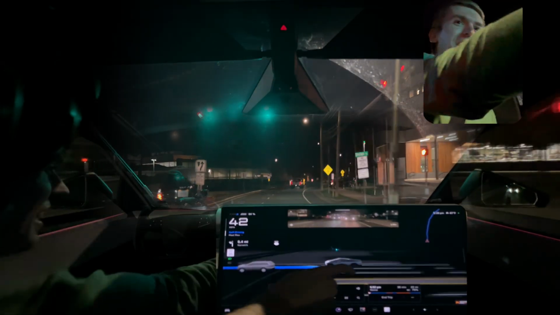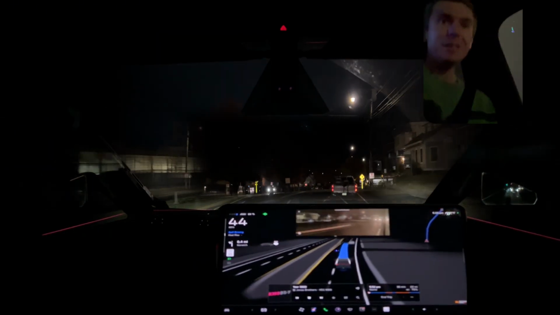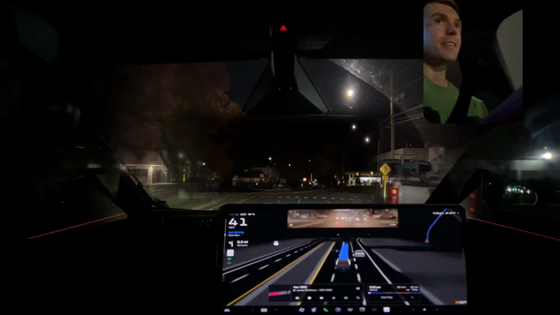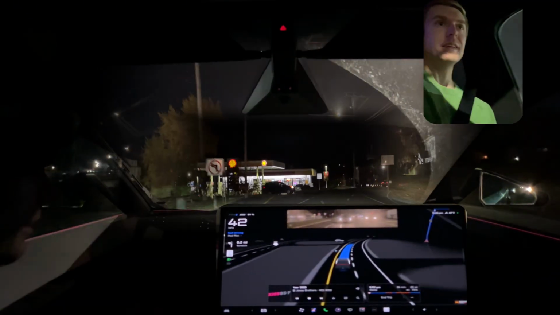I love Mad Max. So the guy behind was definitely like getting all up in our business. But yeah, this is impressive. I hope it is recording. Oh, we got a guy coming out of his lane there. Kind of doesn't know what he's doing. He's got a ladder hanging out back. That would have been good to check how FSD would handle that.